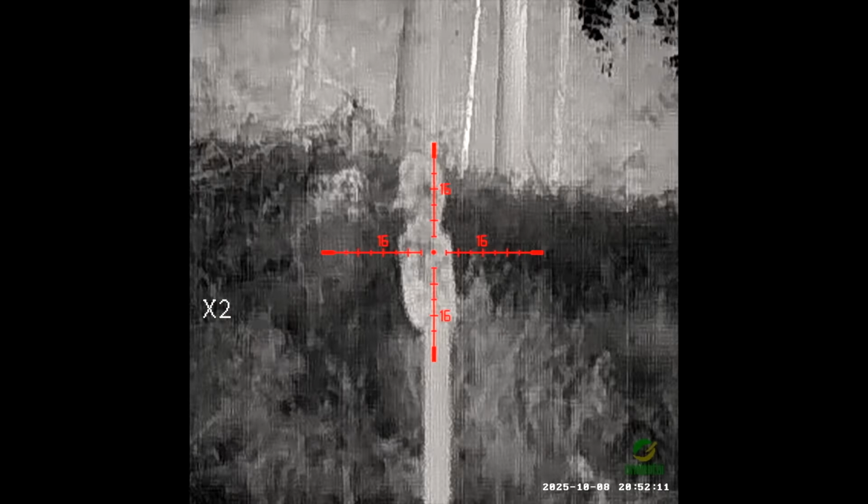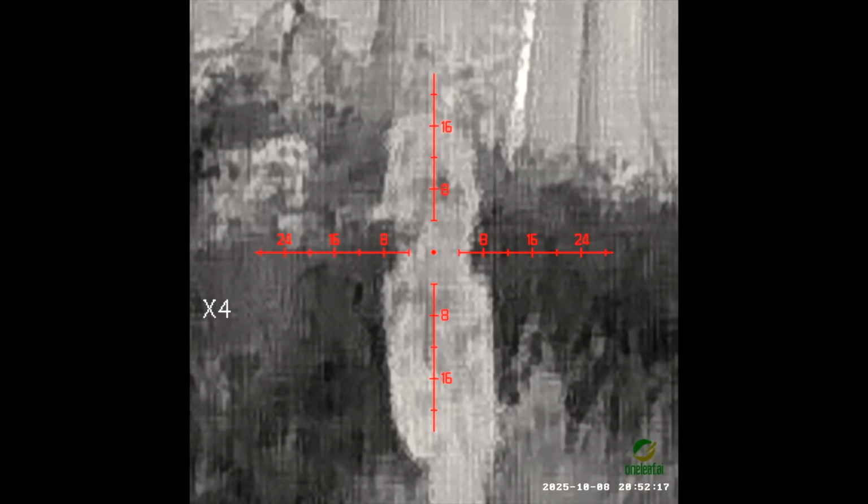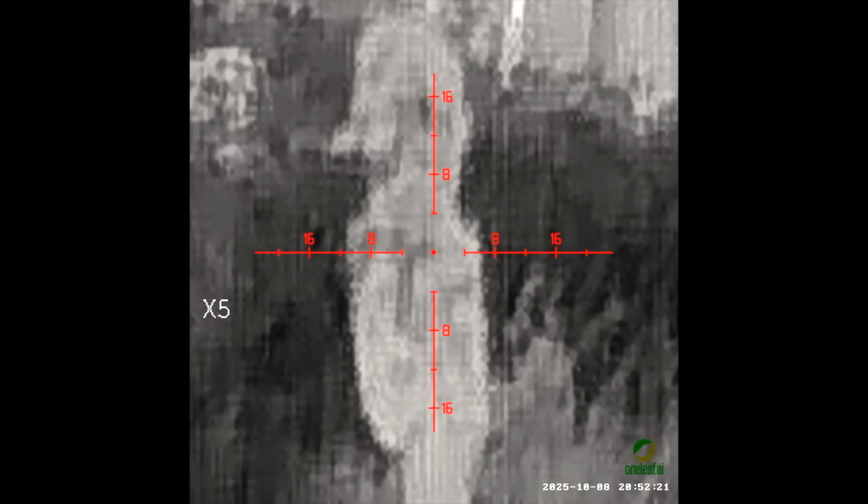White hot 2 power, 3 power, 4 power. You can see that it starts breaking down. The picture starts breaking down a little bit. There's 5, definitely more pixelated, and 6.